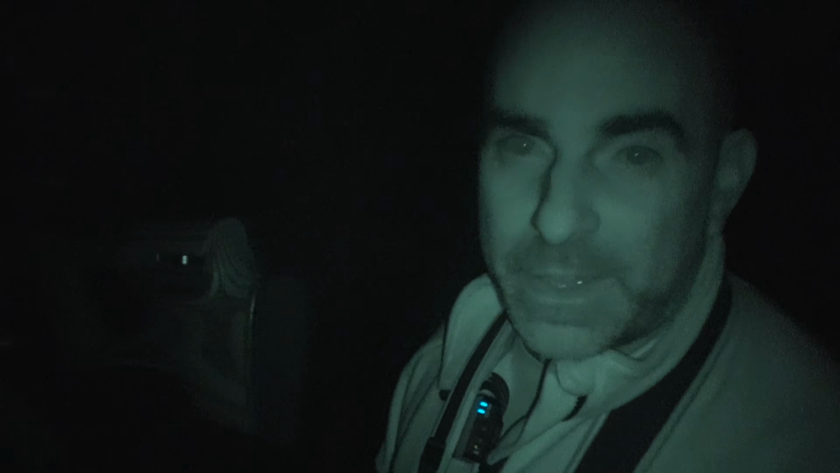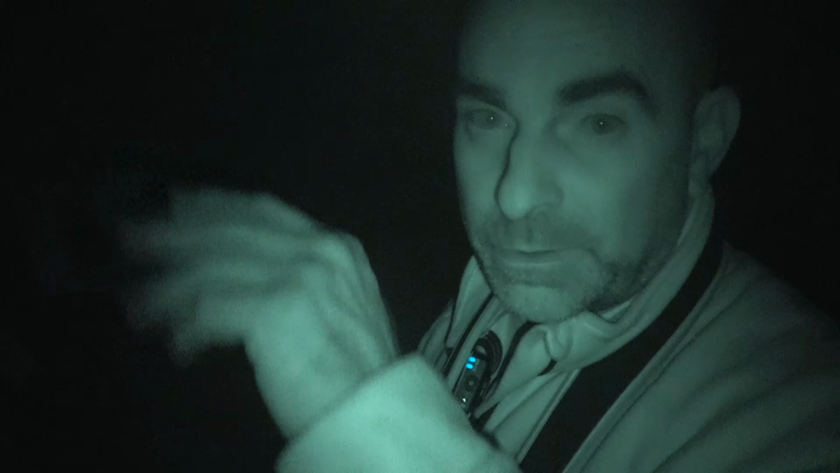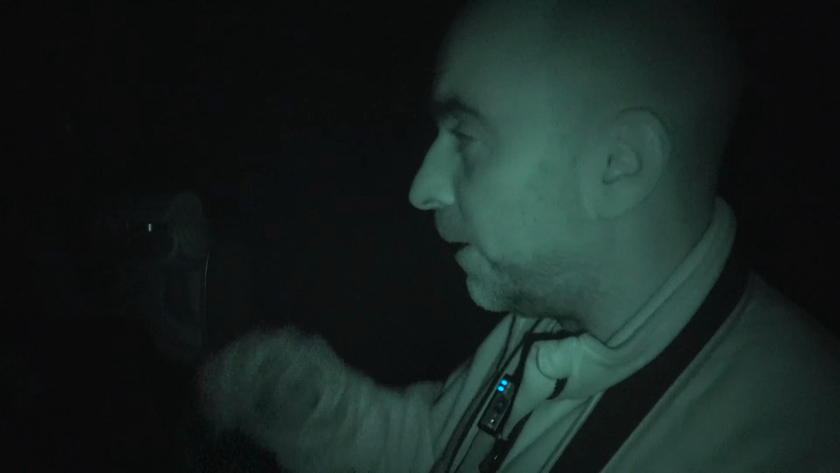I wasn't sure if I got that then, because there was no impact from that at all. Literally just the shot and then there was no sound of impact, which was really strange. But I just sort of saw it flick in the grass. So I'm pretty sure he's down. Yeah, I can see he's down there. Let's go and have a look, see what it was.